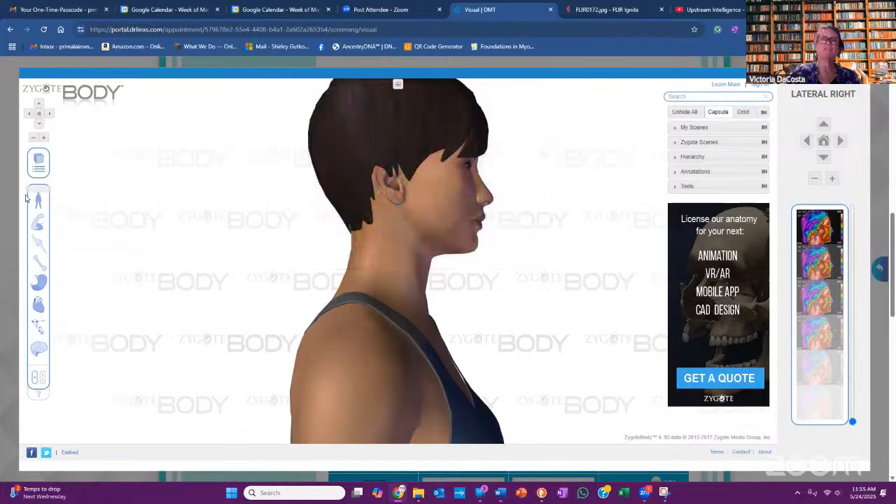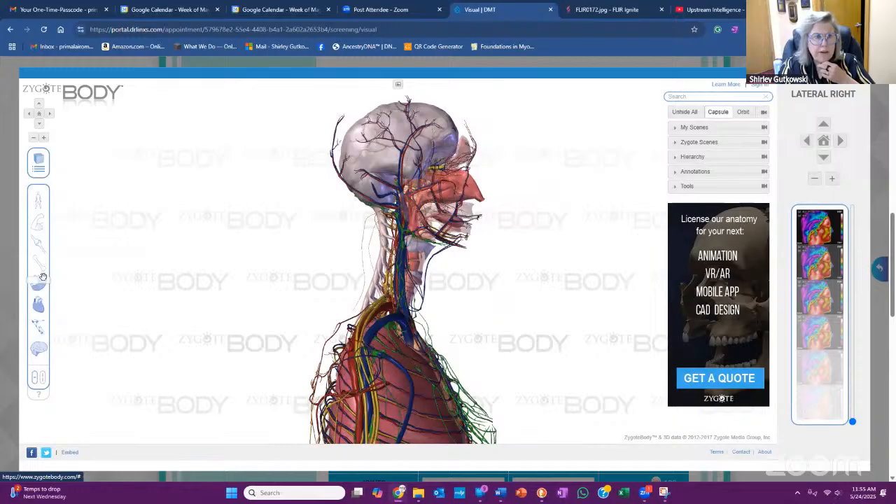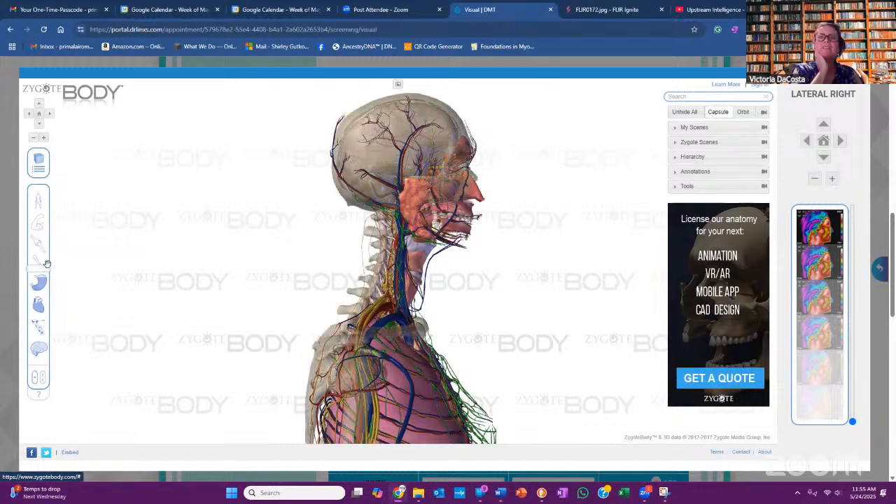And now go to your neurology, the bottom. Now there you go. No, you know what? Go back to the teeth. This would be kind of fun. Keep going up, because I found that at one point and then I couldn't find it again. Yeah, keep going up till you get to the teeth. There they are. See, there's the bite.